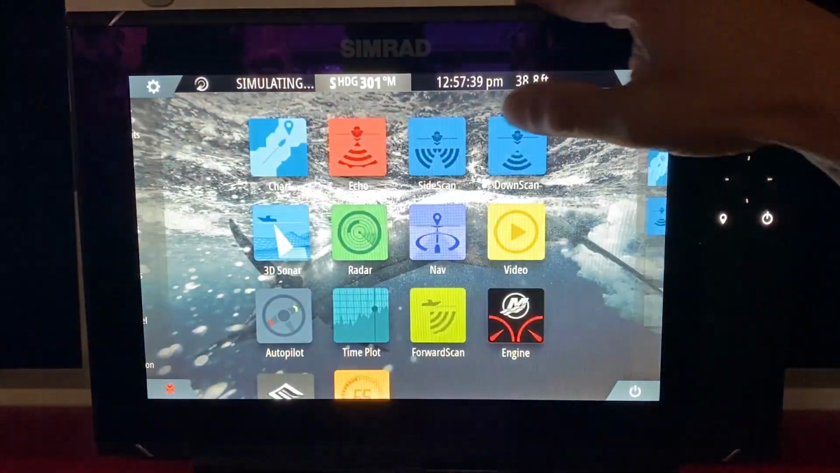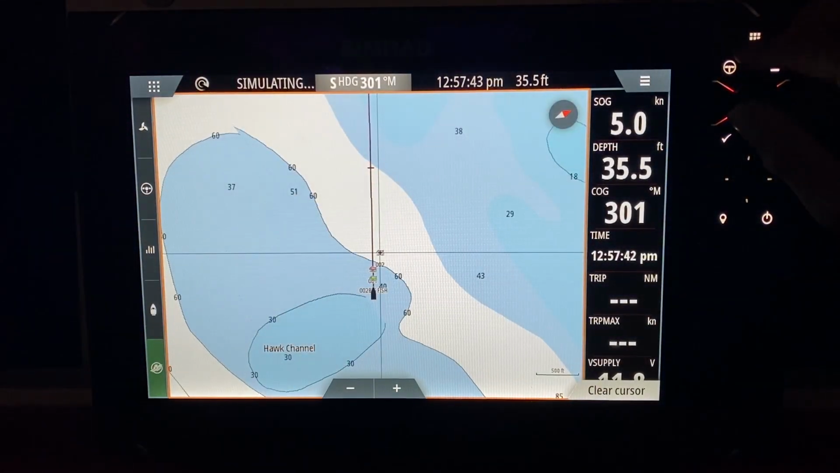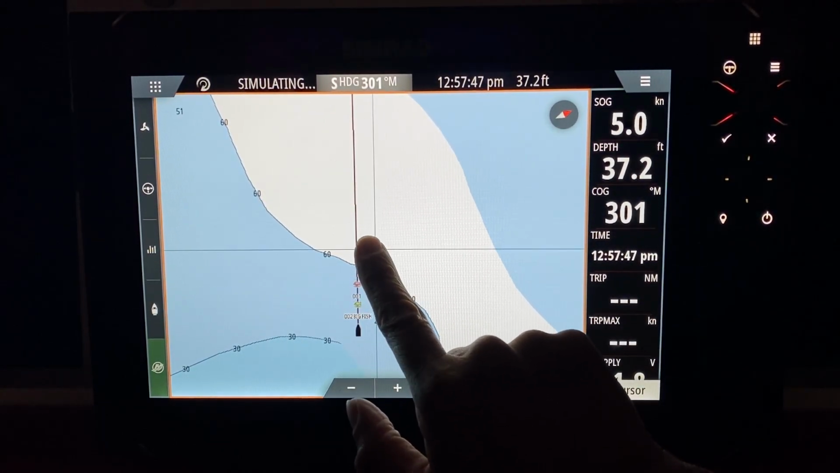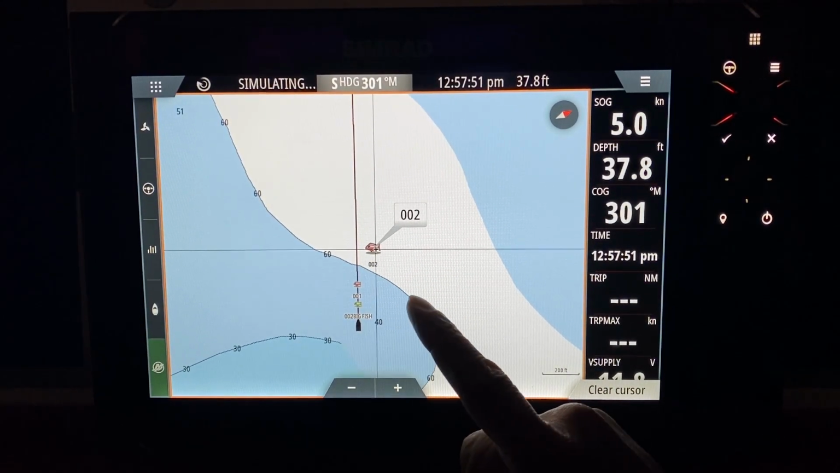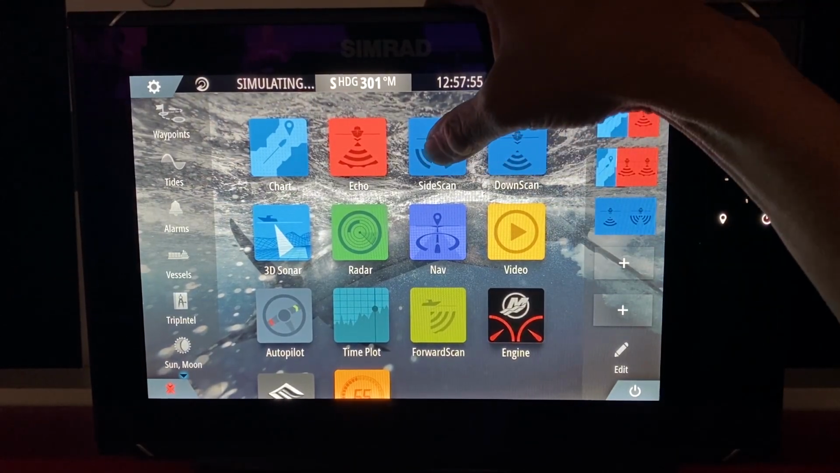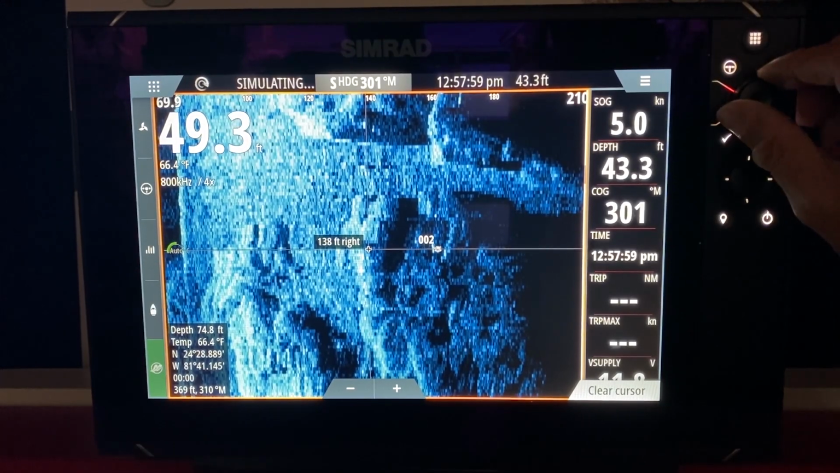We go back to the map screen. And we have a red fish now. And that red fish is located right here. Oops, right here. It's showing me exactly where that fish is located. Now, let's talk about saving proper waypoints. When we have a side scan and you save a fish, we zoom back out.